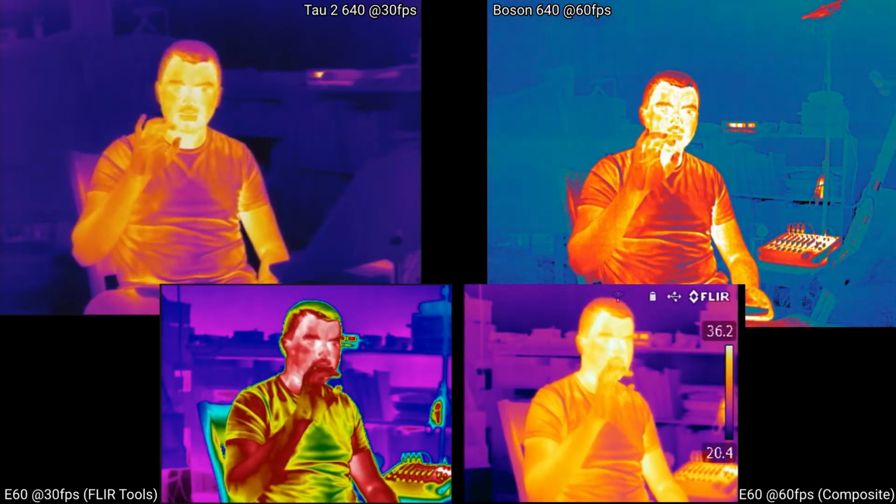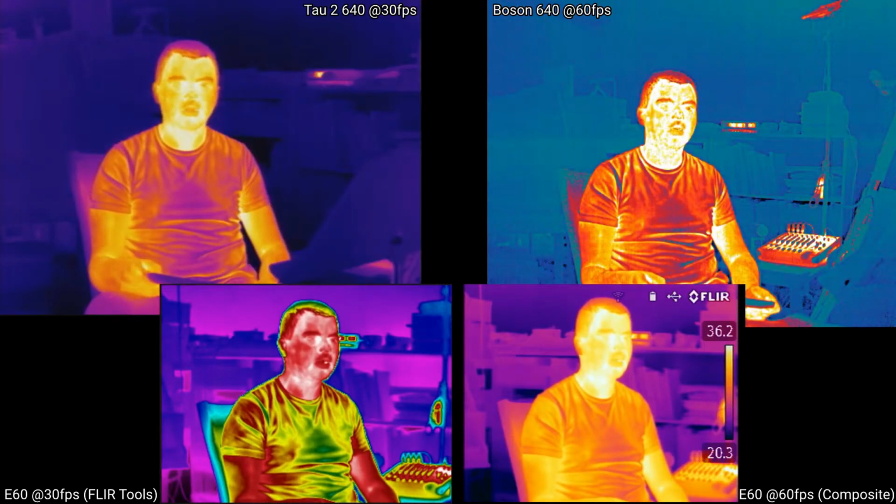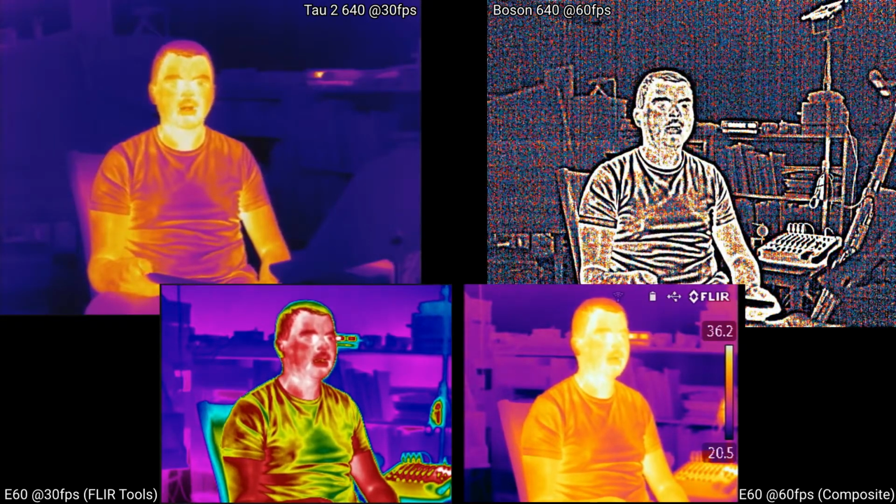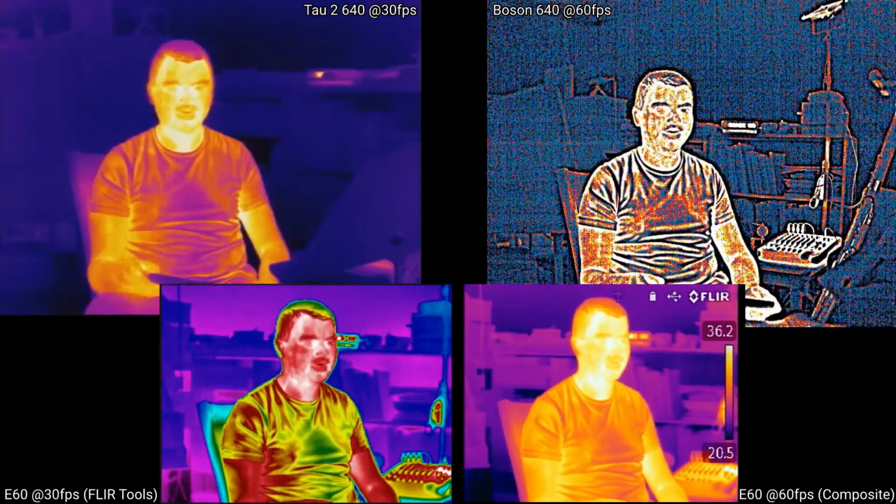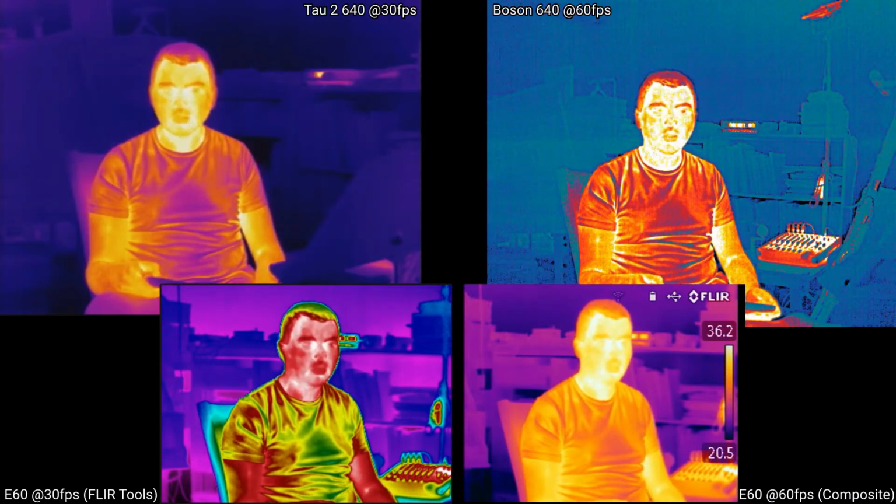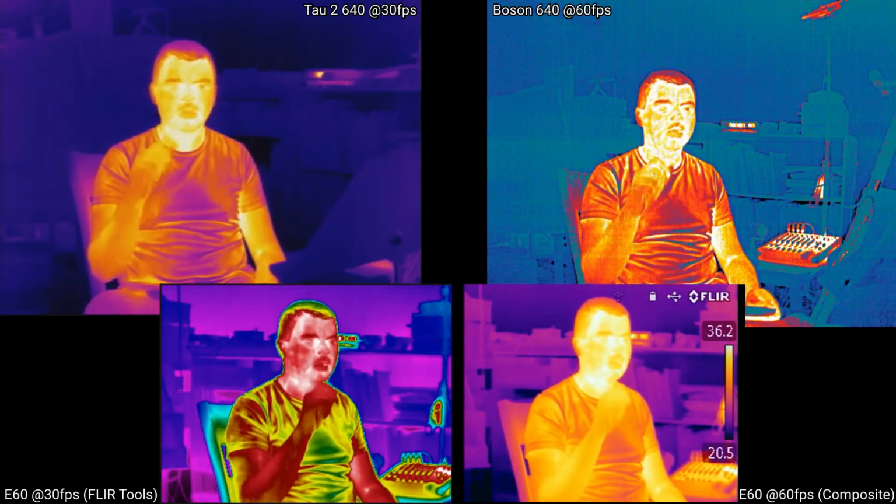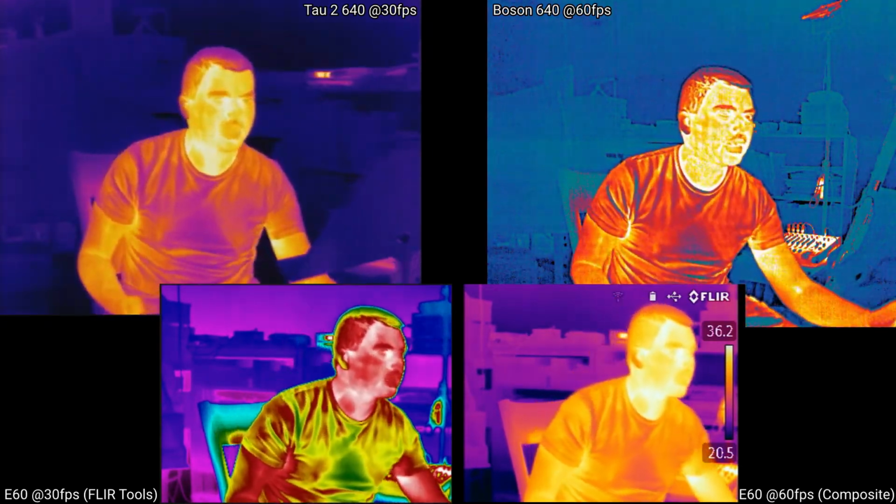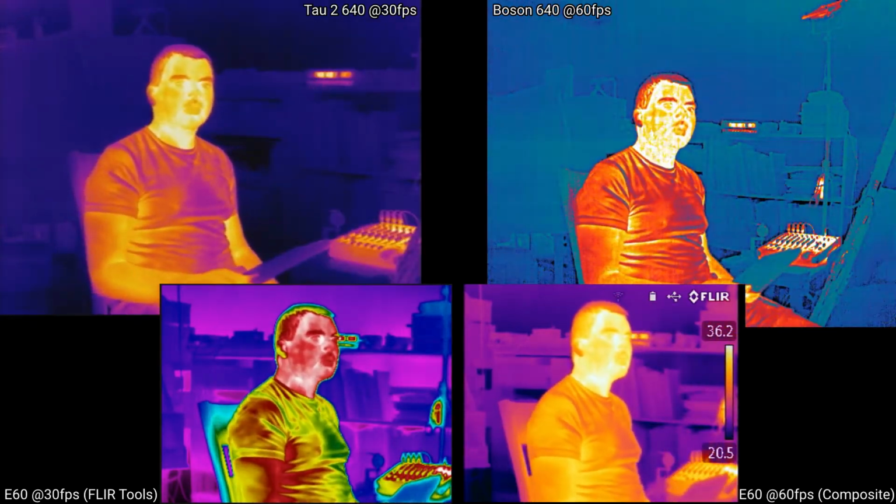And this is a way to get around some of the palette limitations in display of the Boson. It can actually be turned very high. You can basically just make it edges only by turning the detail enhancement to 6. But at more normal levels, up to 2 or so, you do get more graininess in the image. It's not as flat, but you do get a lot more clear edges. I'll push this back a little farther. You can see this is with detail enhancement set to 2.